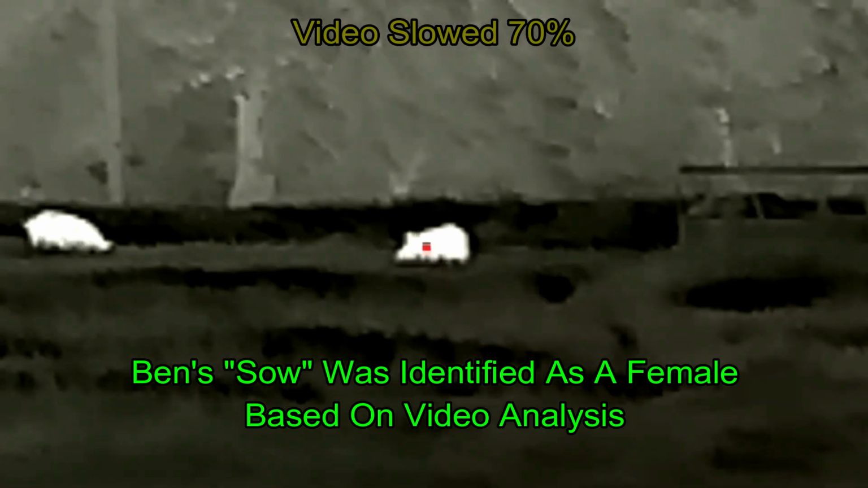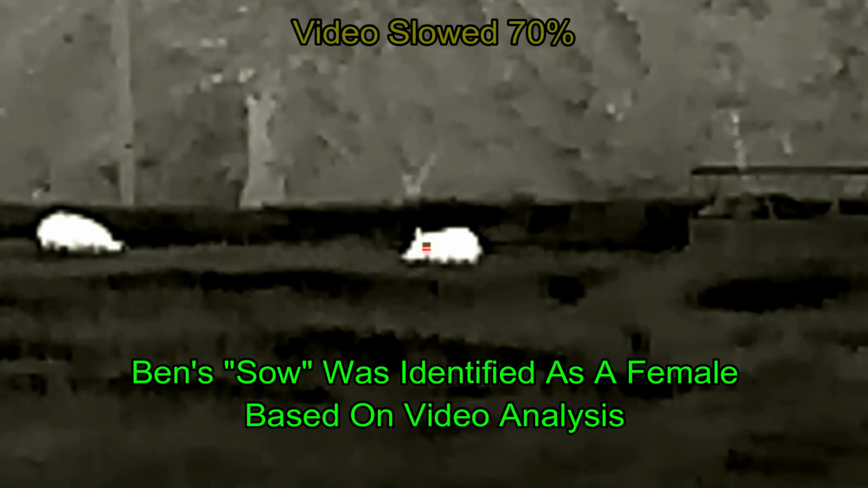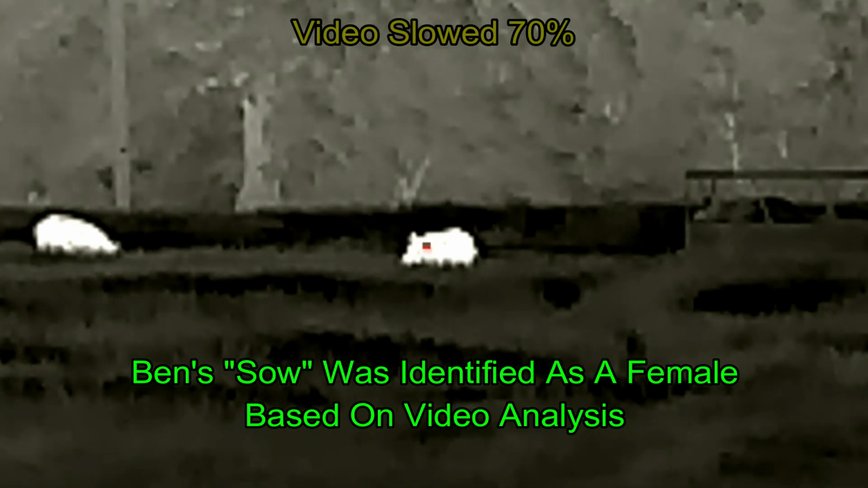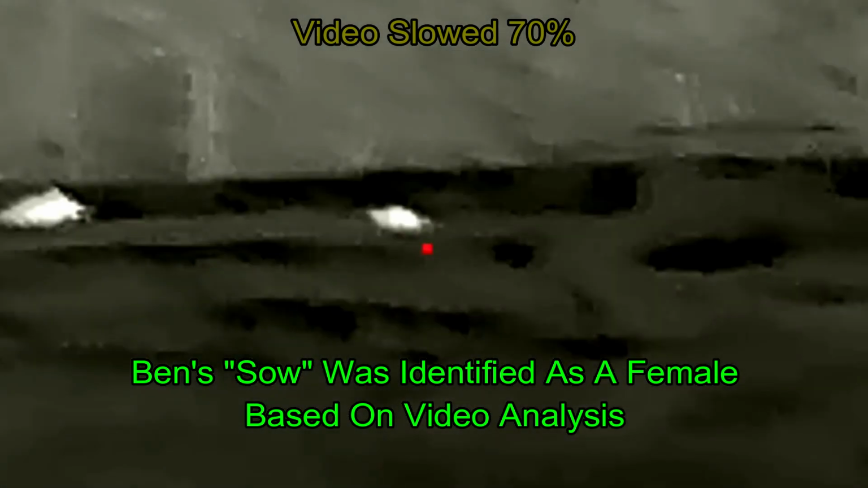So what happened with Ben's shot? When I arrived at the range, when he was zeroing, he was zeroed. We just got the chronograph information. He's lined up on this hog at about 165 yards. It looks like he lined up just fine.